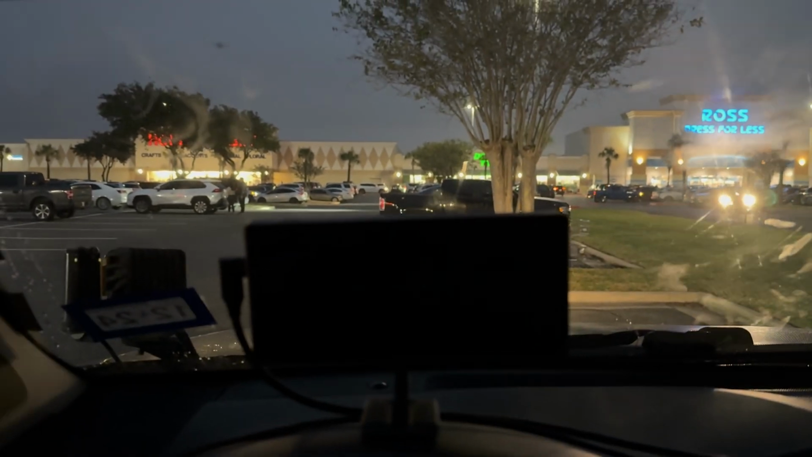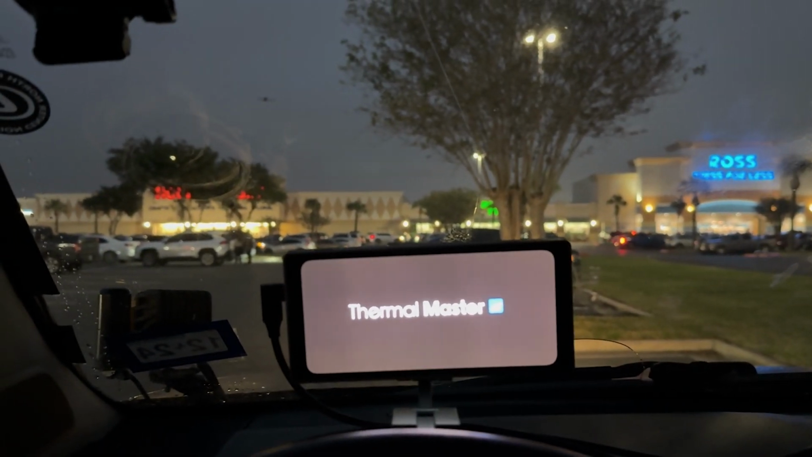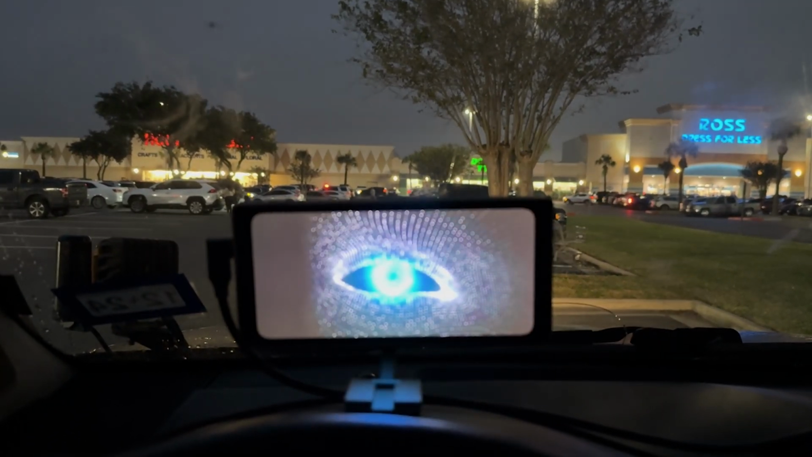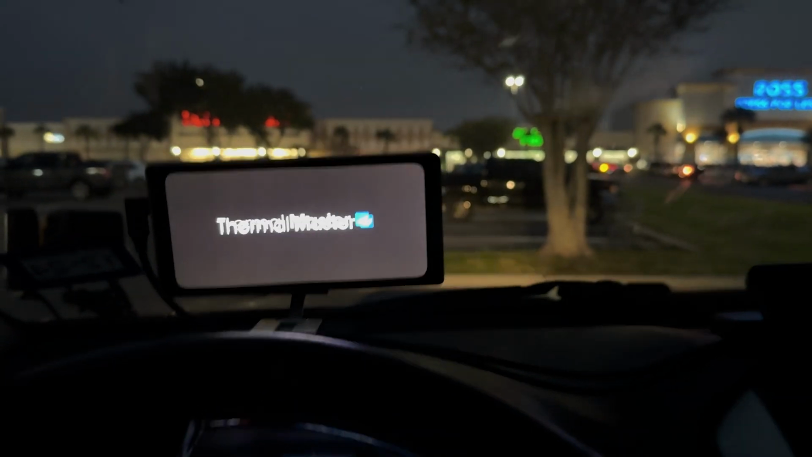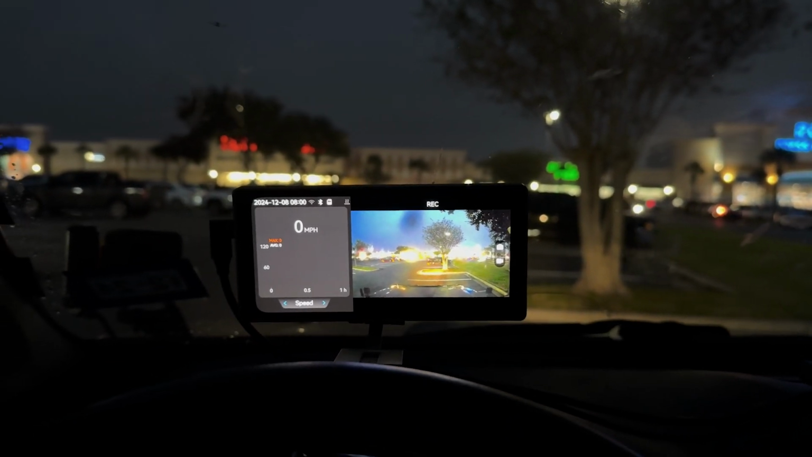And I'm choosing one of the busiest areas in my little town here, so that we can check out how it performs at night. It is Christmas time, so as you can imagine, this shopping center is probably going to be very busy.